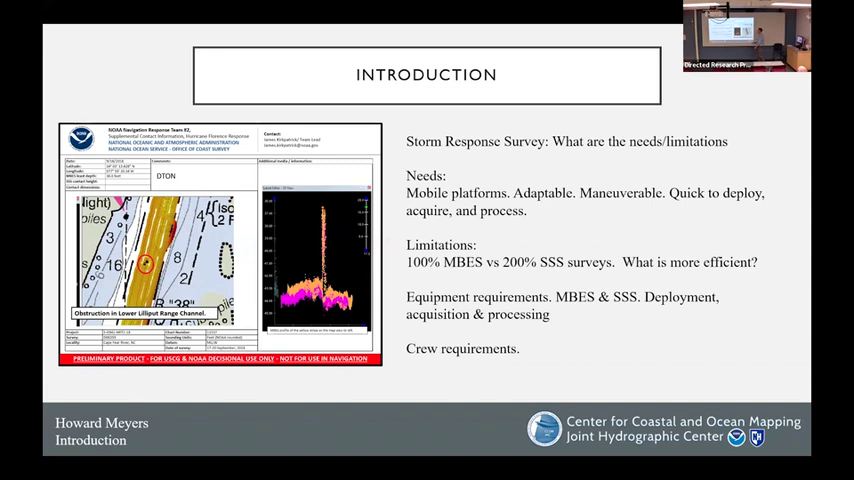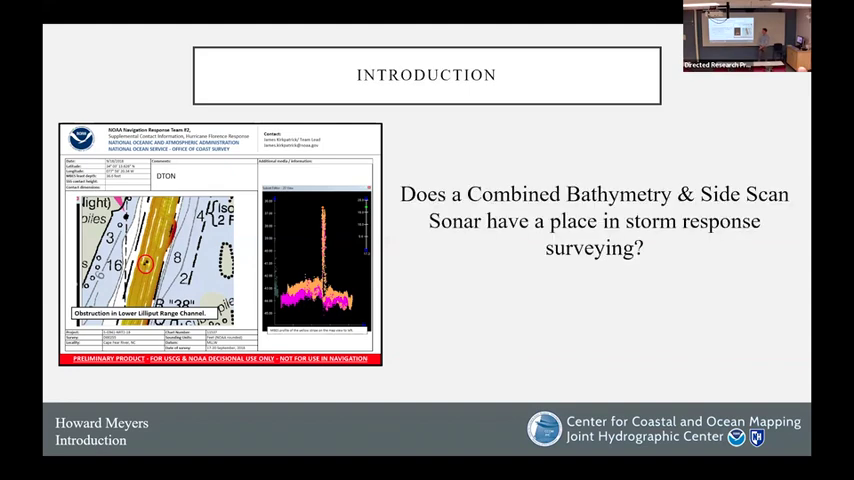Our platforms, our vessels need to be mobile, adaptable, and maneuverable, and we need to be able to quickly deploy, acquire, and process that data. So we're often faced with the choice: do we conduct full 100% multi-beam coverage, or do we forgo full coverage for 200% side scan imagery with concurrent multi-beam in the middle? The real question at the heart of this is, does a combined bathymetry and side scan sonar have a place in storm response surveying?